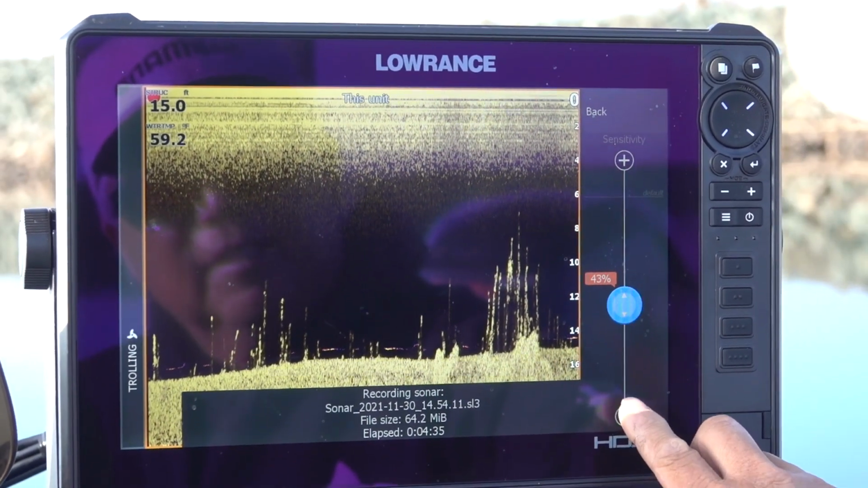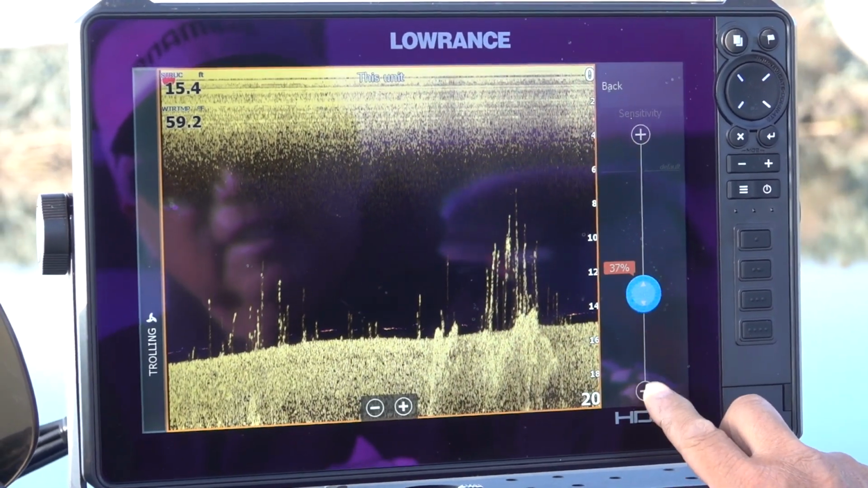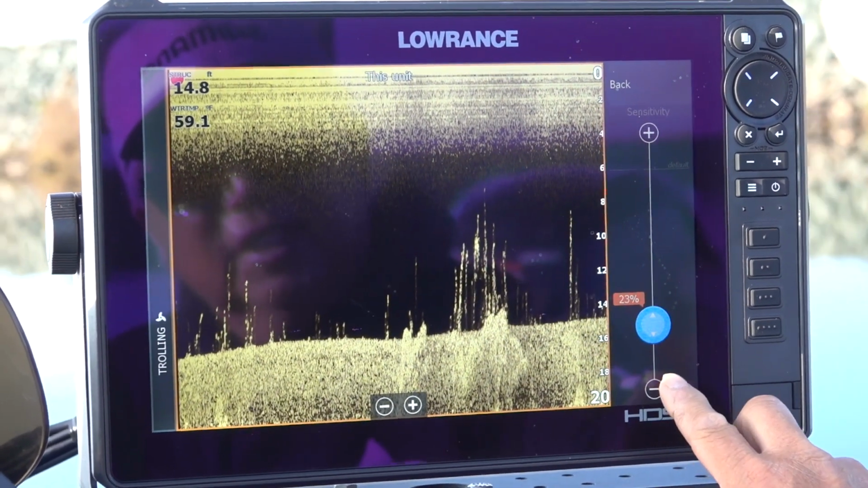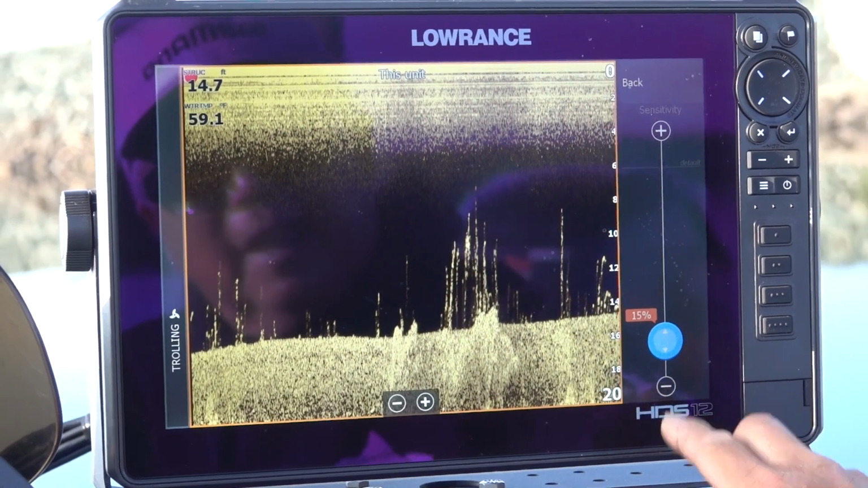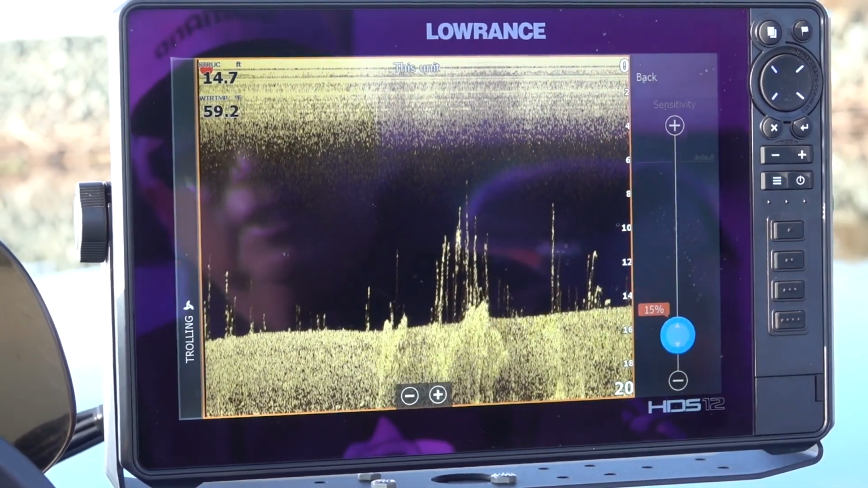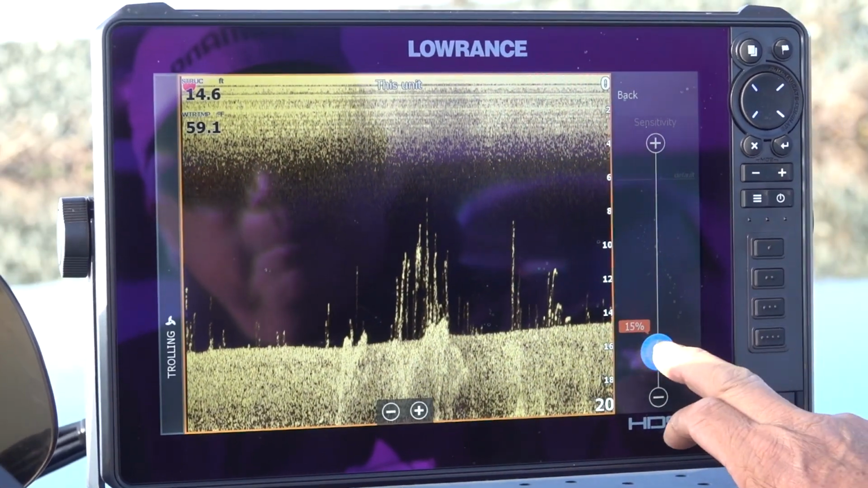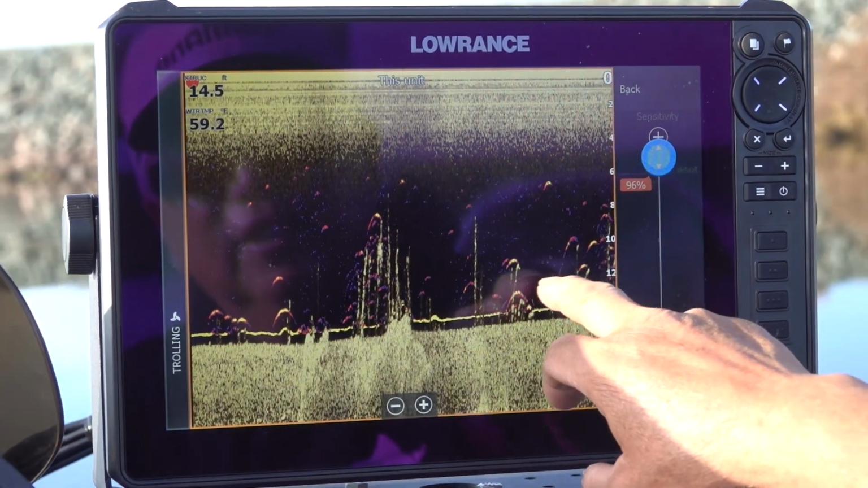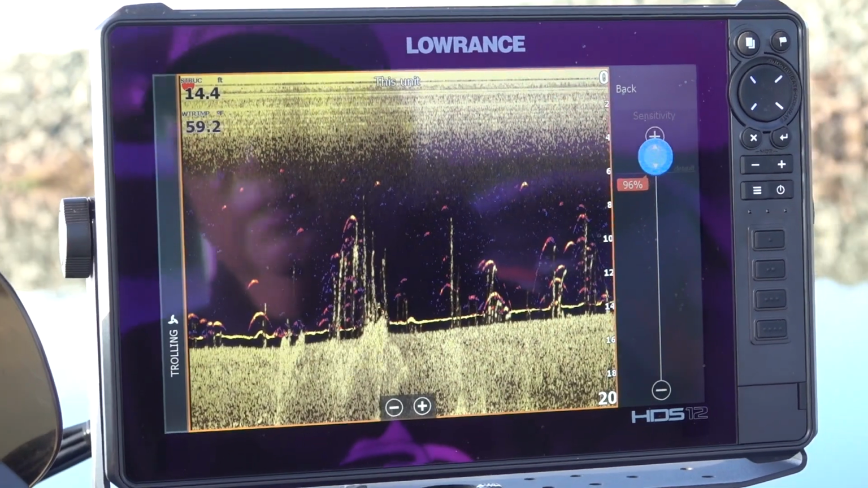And what's happening is the picture is going to go away. So you're not going to see all those fish that were on there at first. But on the down scan versus the 2D, I'm going to bring it back up. So we see the fish. See the fish come back in? You see all those fish? Anything in yellow is a fish.